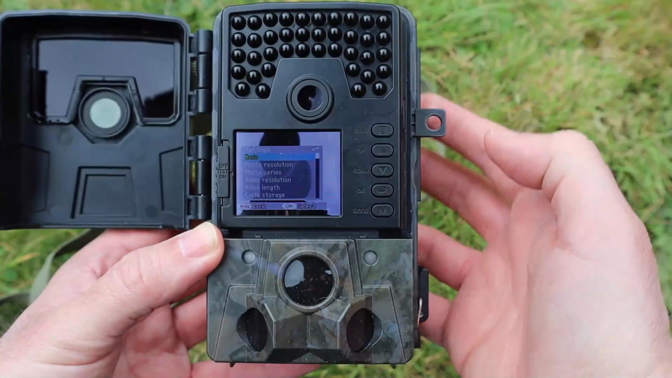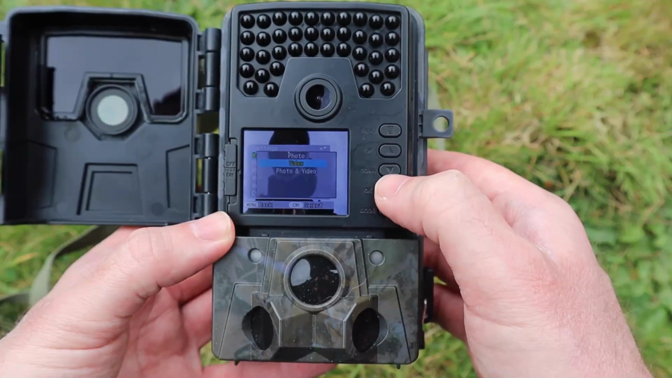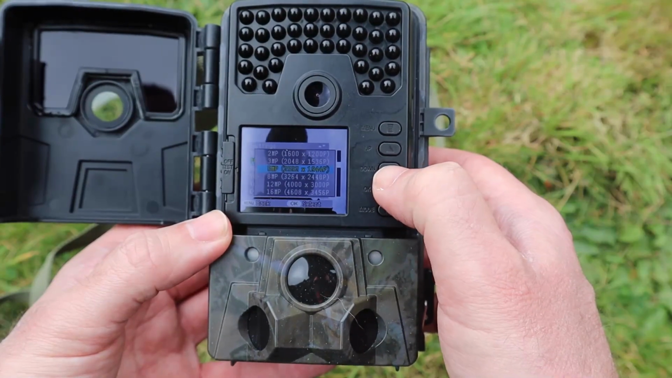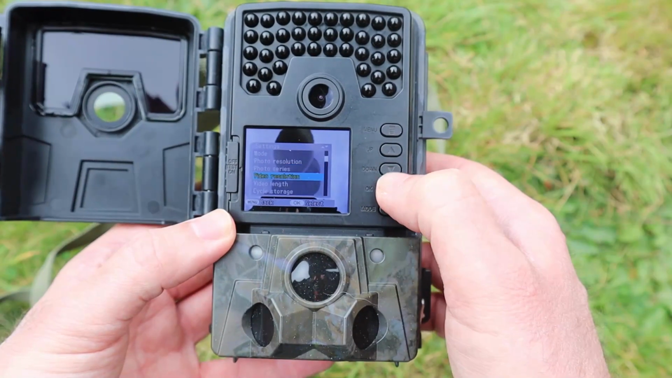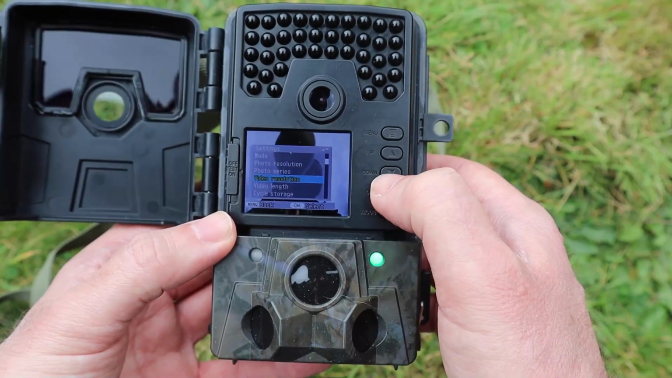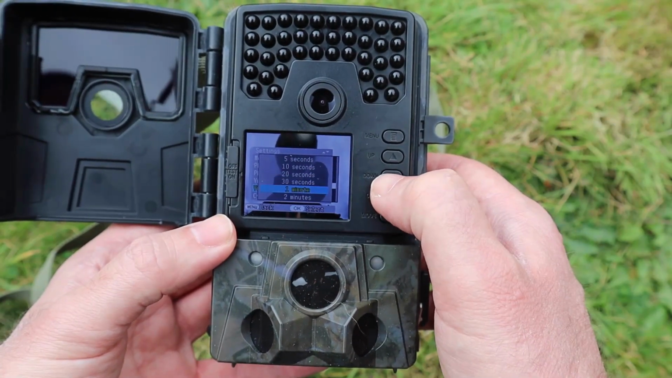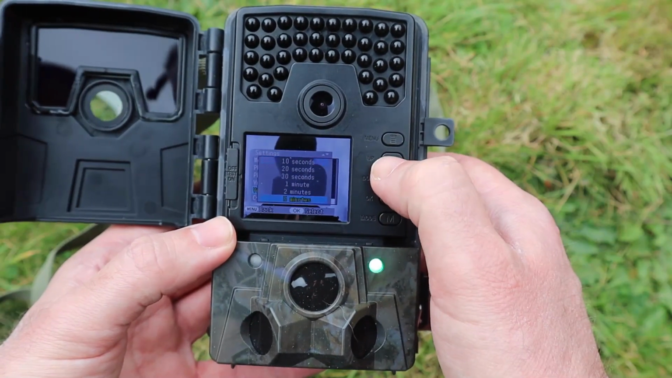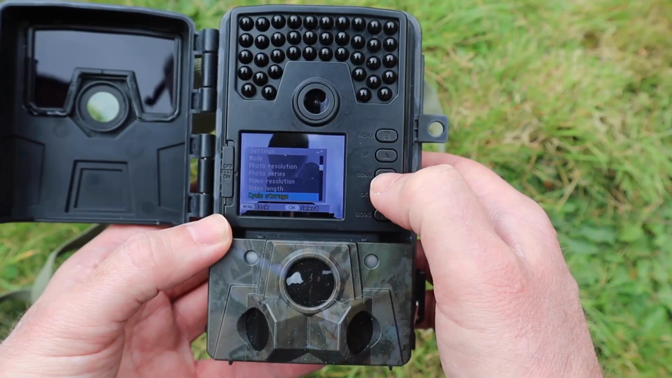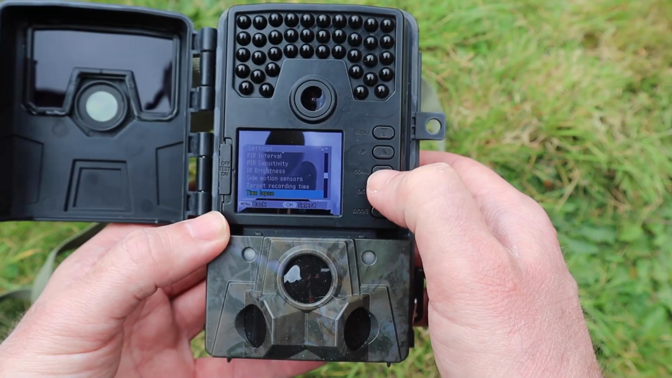Here you can set the capture mode. The camera can take still images, video or both at the same time. You can set the resolution of your pictures, anything from 2 megapixels to 24 megapixels. Video resolution can be 640x480 or 1280 by 720 or 1920 by 1080. And you can also set the length of each video capture to be anything from 5 seconds to 5 minutes. I've been using 30-second clips and I'll mention more about that later. There's a whole lot of other settings here, such as setting the sensitivity of the camera, the brightness of the infrared lights, time-lapse settings, and you can tell the camera to only capture during certain times of the day. It's pretty versatile.